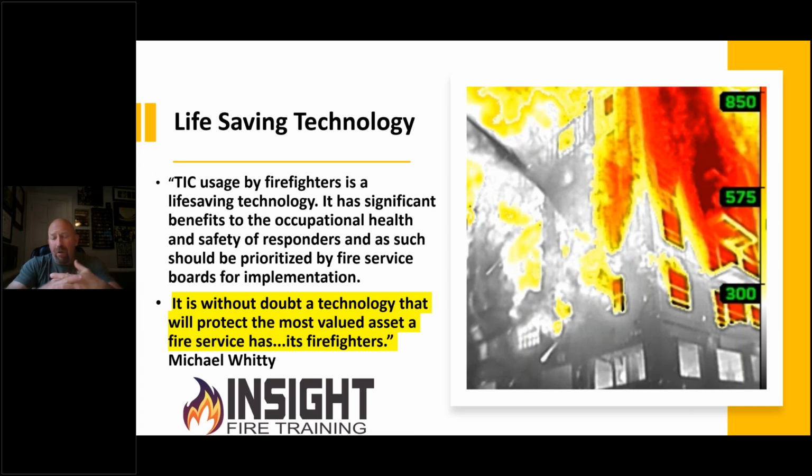So let's talk about the power of these devices and how they can help you. These devices offer something that previous situational awareness cameras did not. They're life-saving technology, because now I have something that keeps up with me. It's simple, it's fast, it's clear, and it gives you significant benefits on the fire ground.